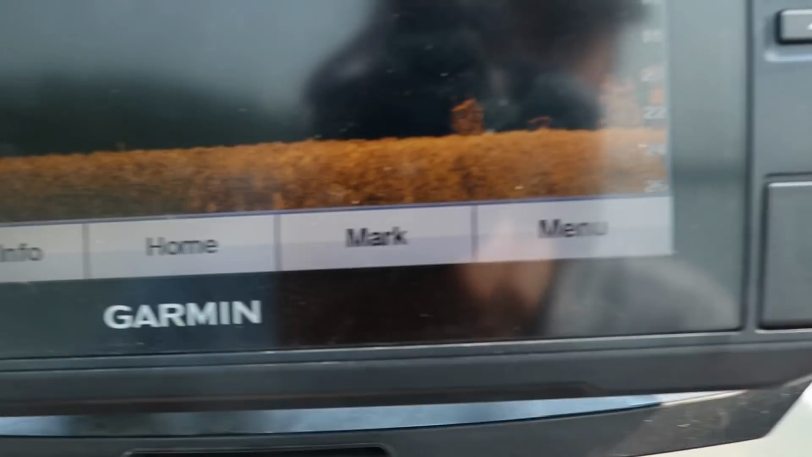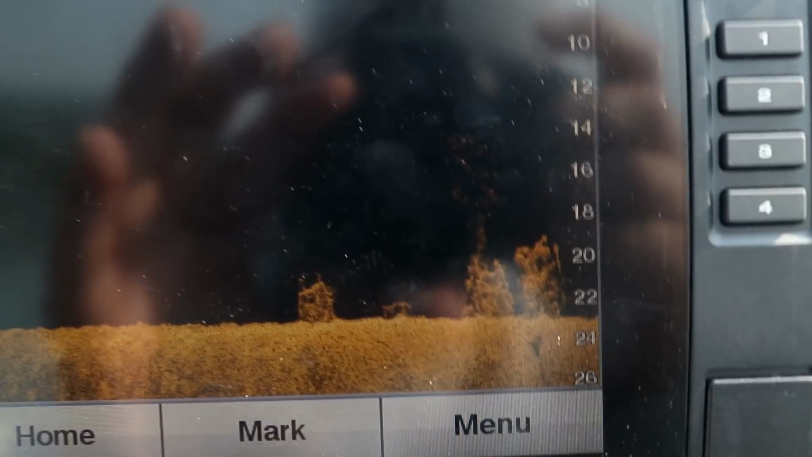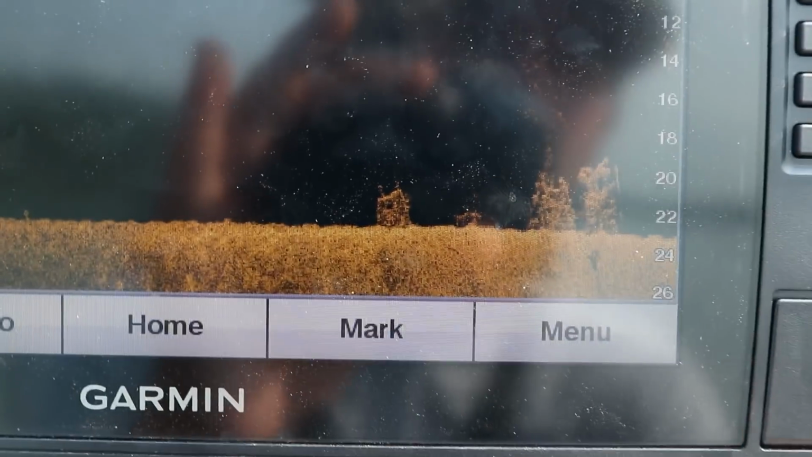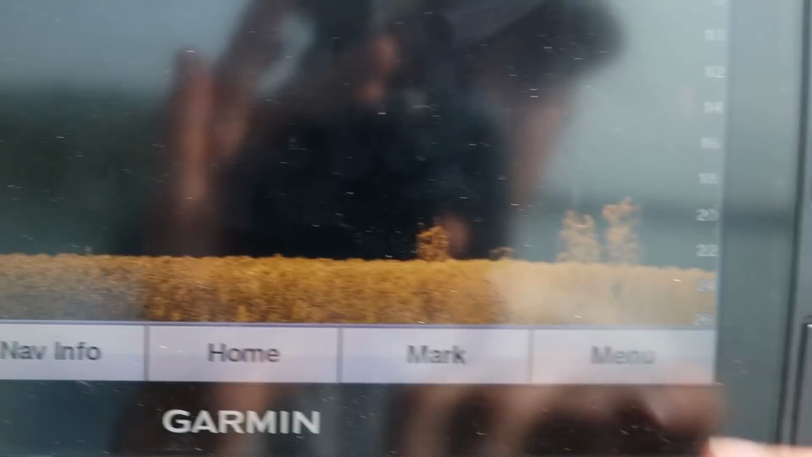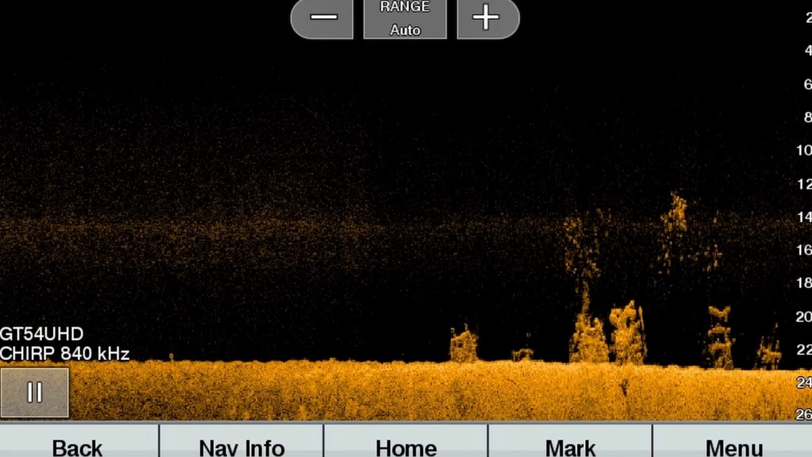Okay, coming over some brush piles right here in the down imaging mode. Don't worry, I'll screen touch some of this so you guys can see it a little bit better. There are definitely some fish above these brush piles. There's some bait fish up there, but more importantly, it looks like there's some schools of crappie suspended above them.